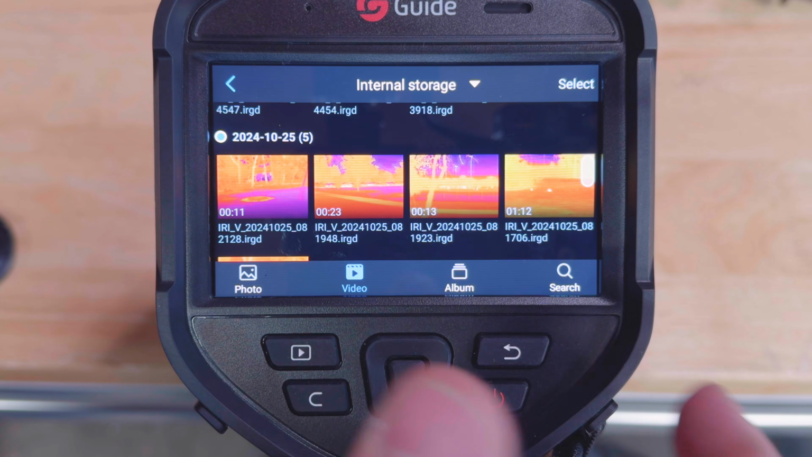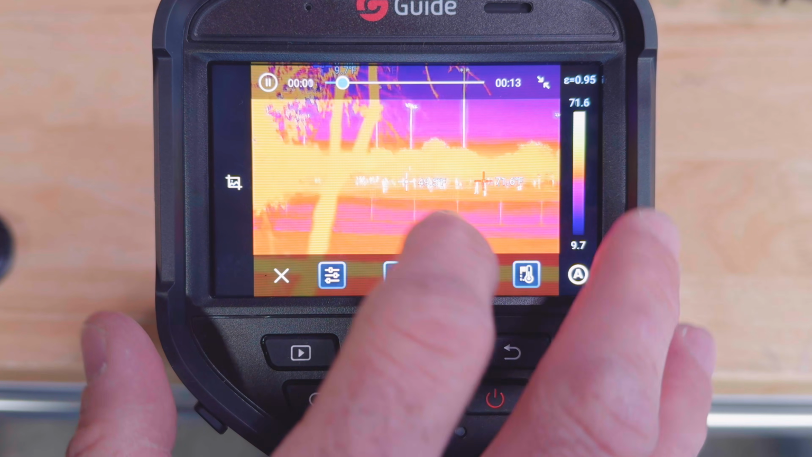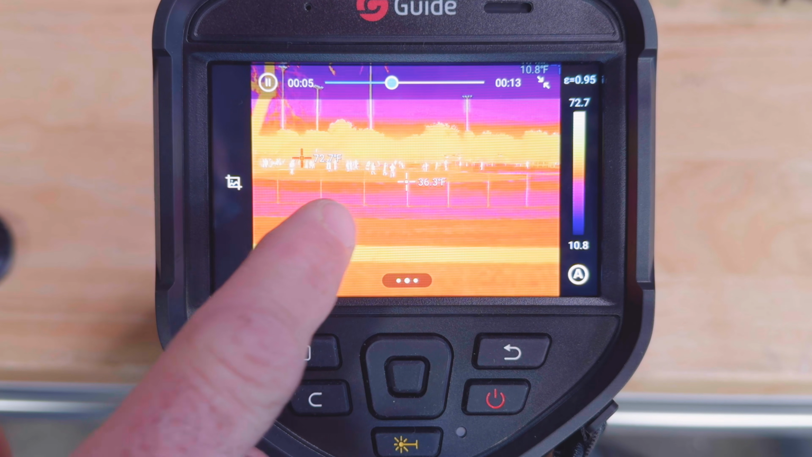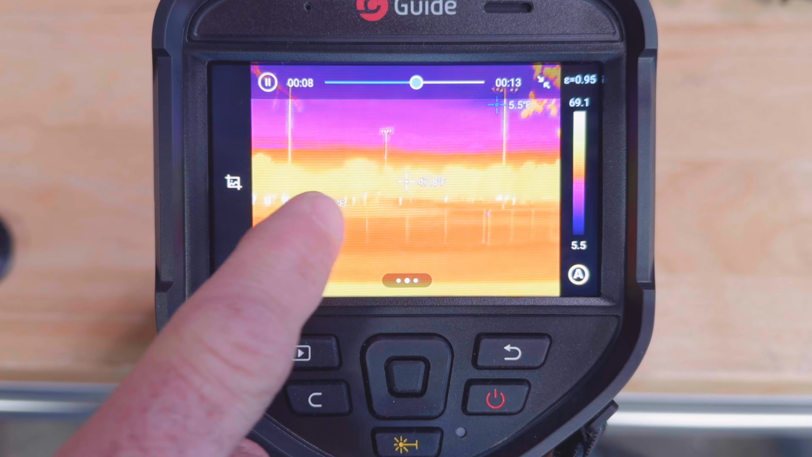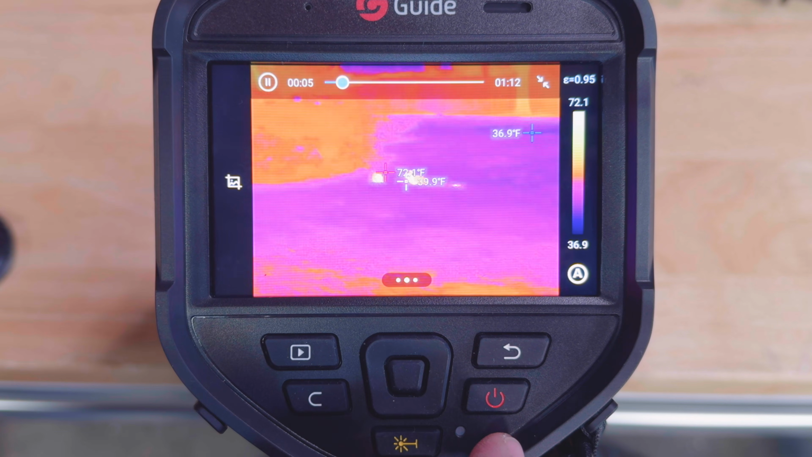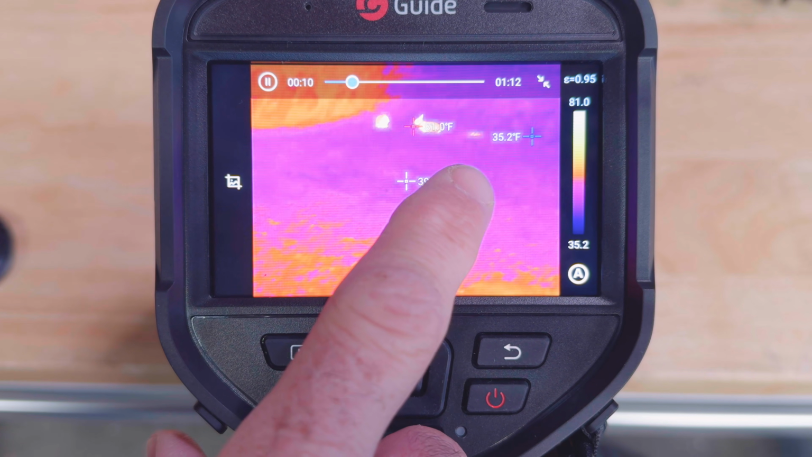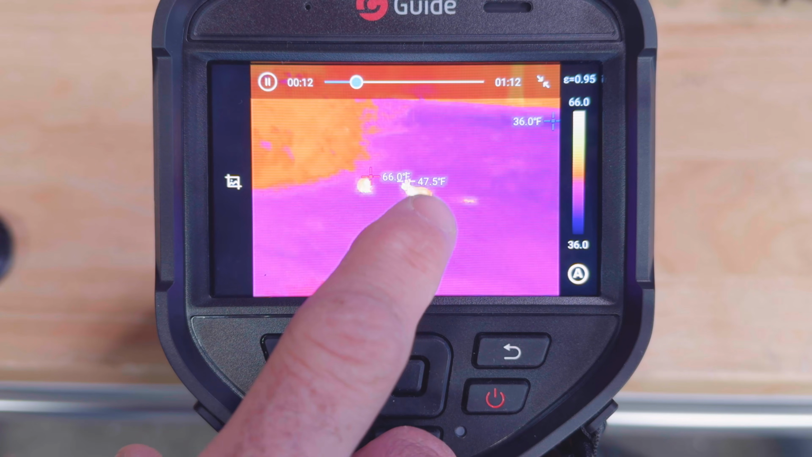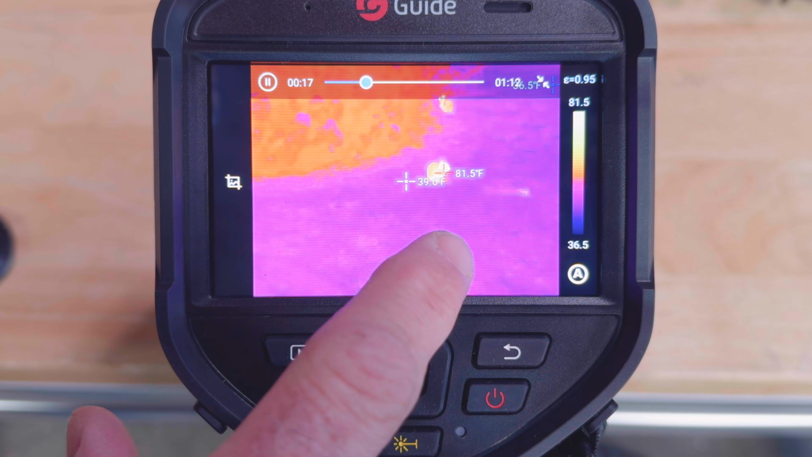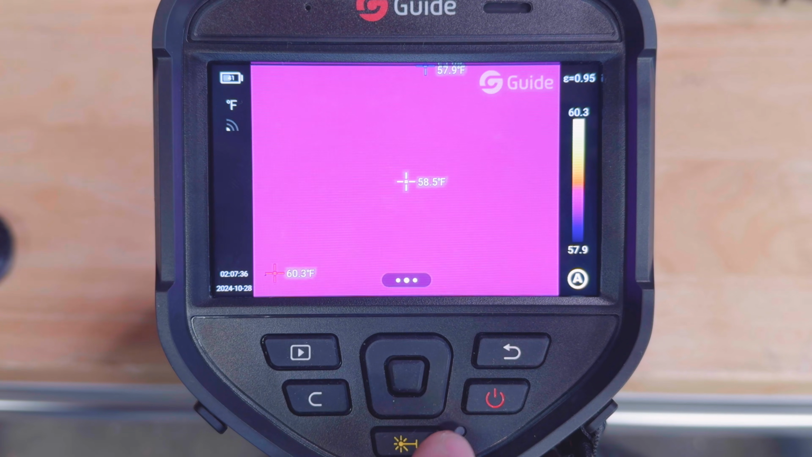So here's just a couple quick videos I took just checking out what you can do with this camera. This is hundreds of feet away. People playing baseball, the baseball diamond behind my house. It's starting to get dark out. There's a couple rabbits jumping around in the yard. What's wild is when the rabbits move, even at probably about 30 feet away, you can still see the heat signature from where the rabbit was in the grass. Let's take this thing out, we'll throw a fresh battery in it, and we'll see what we can see.